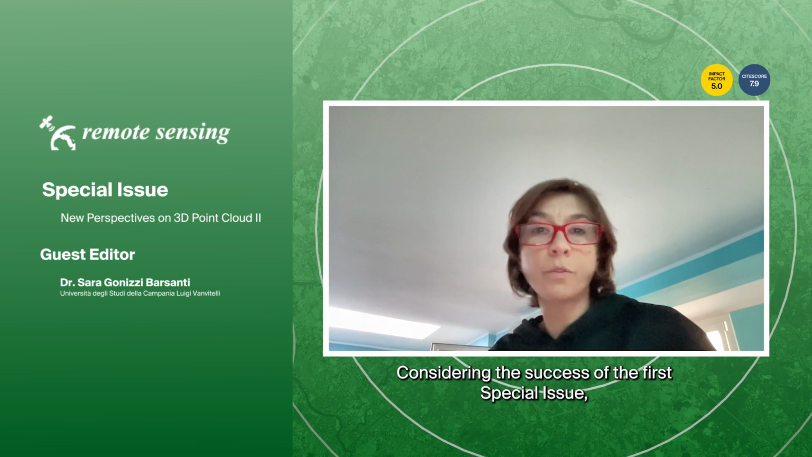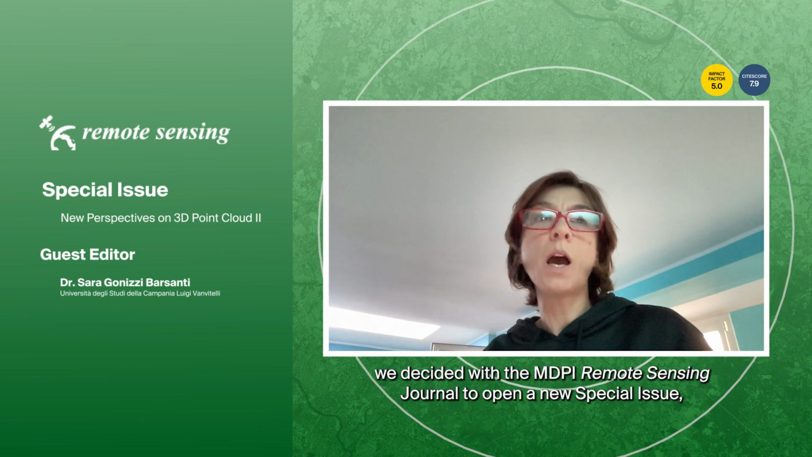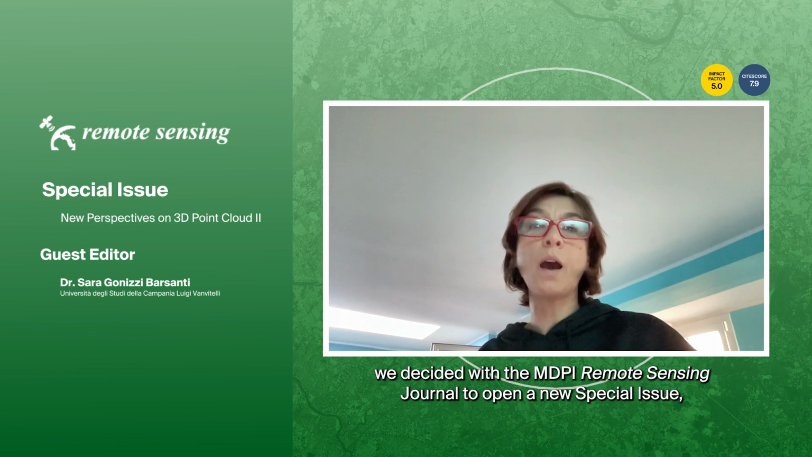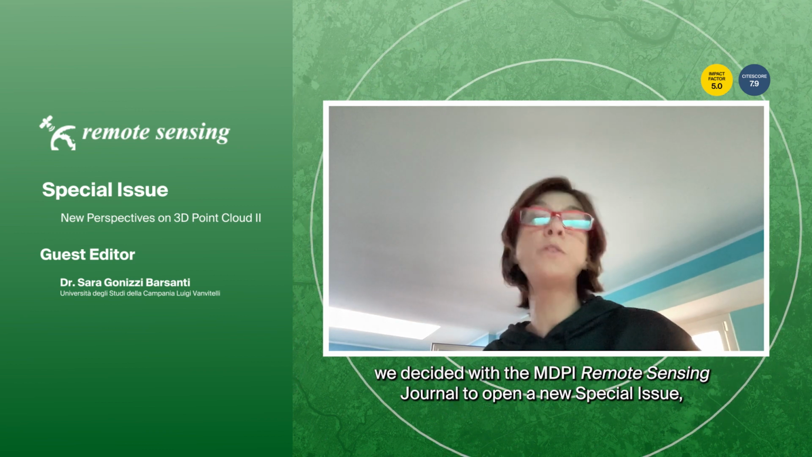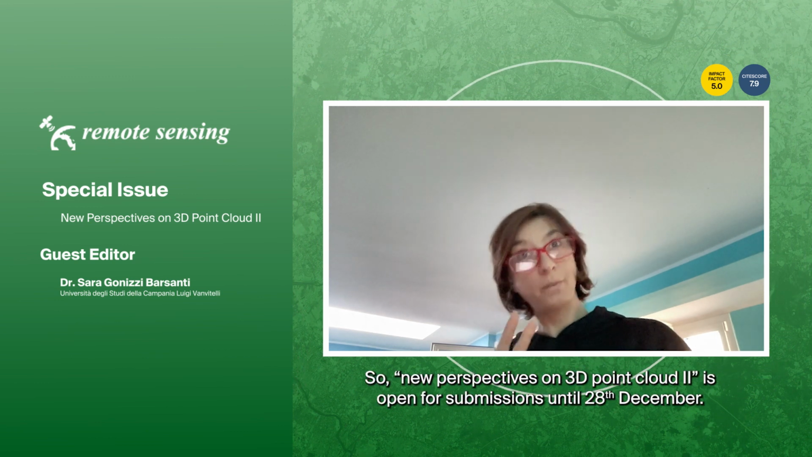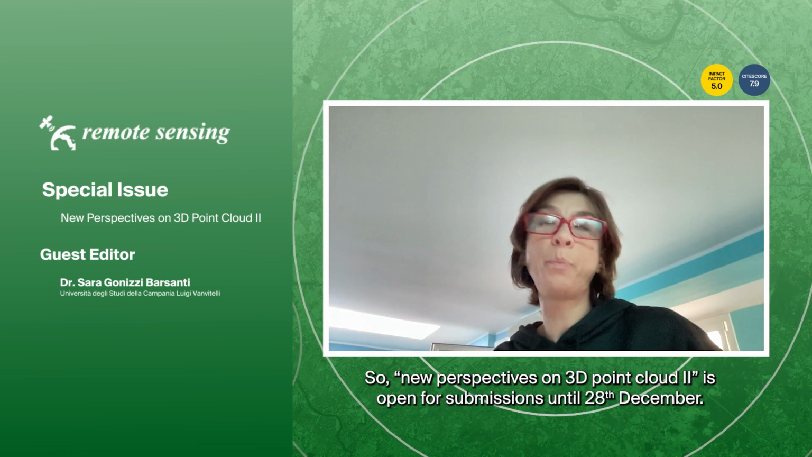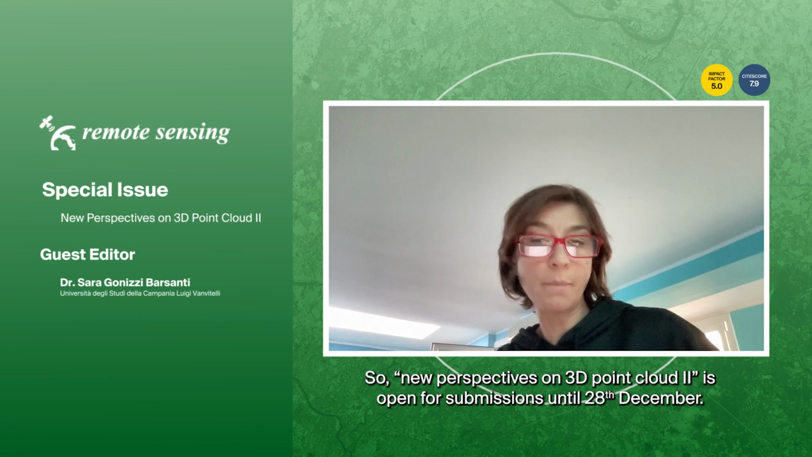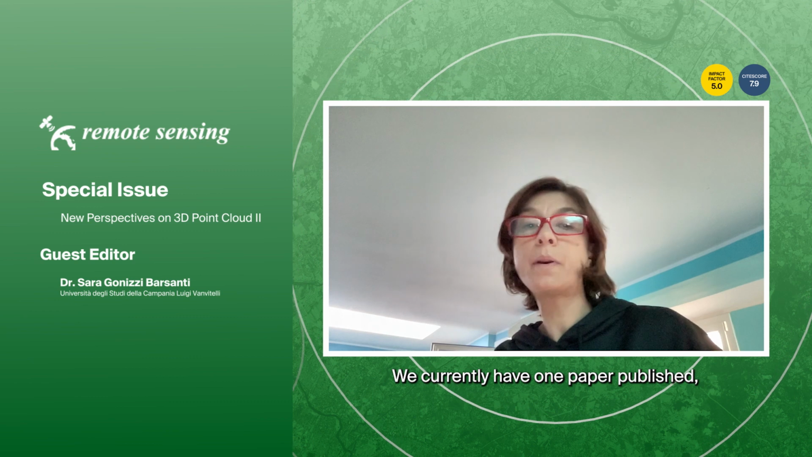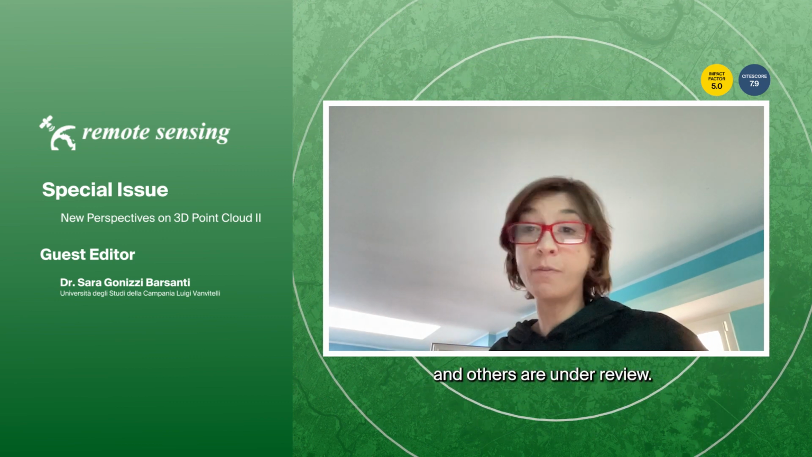Considering the success of this first special issue, we decided with the MDPI Remote Sensing Journal to open a new special issue, the second part, New Perspectives on 3D Point Clouds 2, and it is open until the 28th of December. We have by now one paper published, and others are under review.